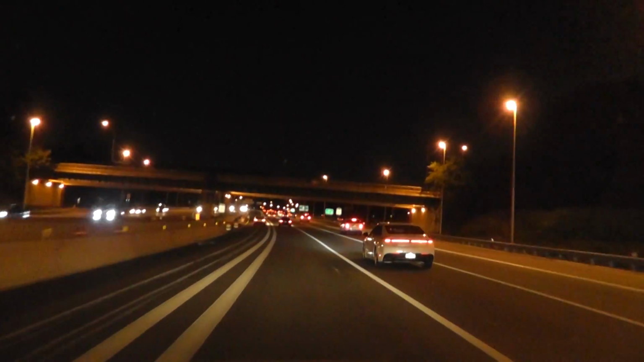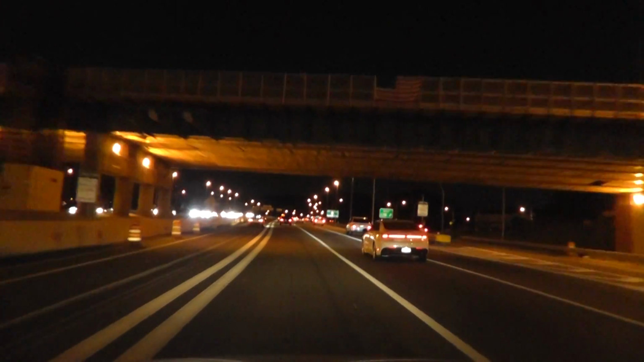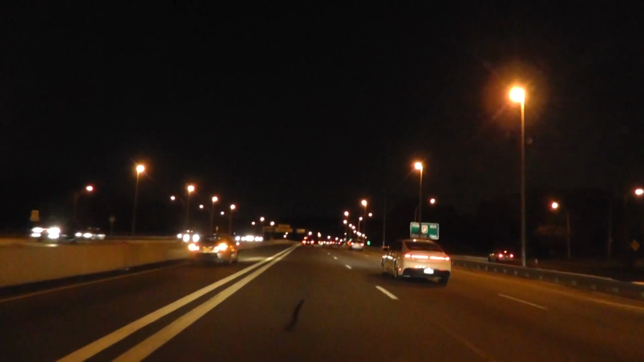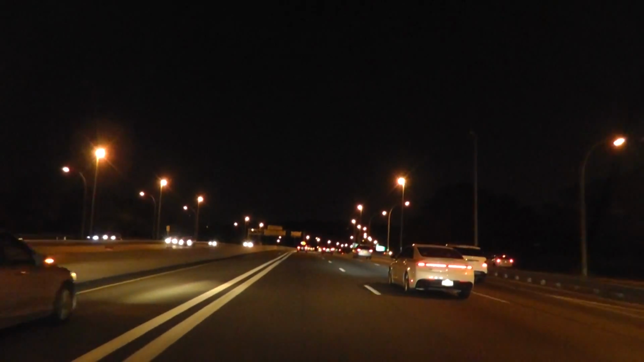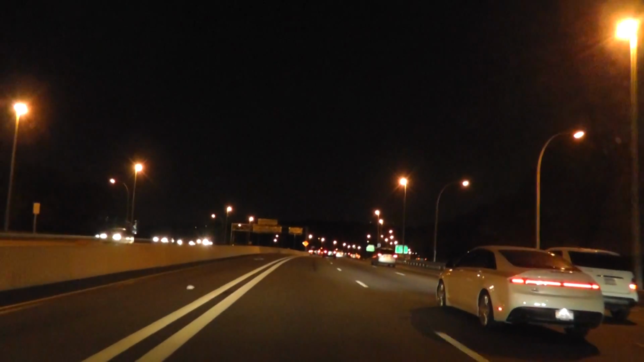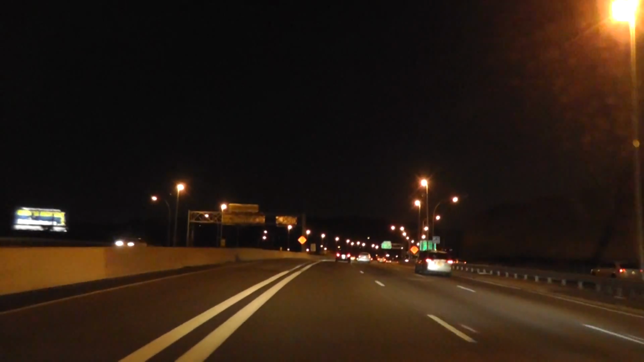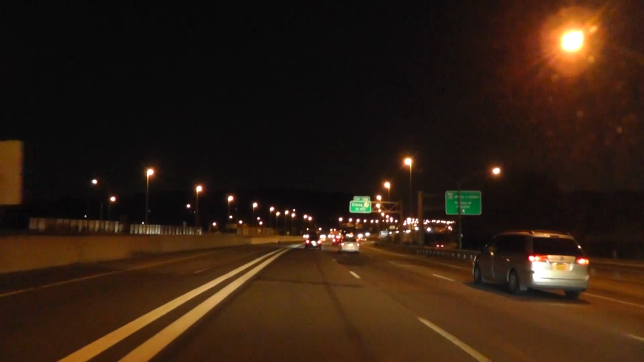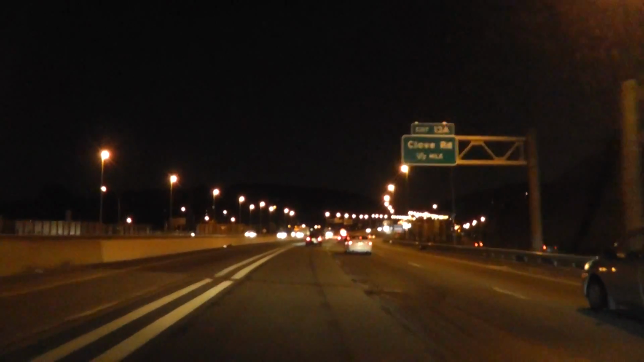and then I'll go to the next road. Actually, I don't even remember. Maybe the next road is still called Staten Island Expressway. Oh no, that's Route 440. So no, it's not Staten Island Expressway, the one that I'll be driving next after this. And you can see the traffic is moving very well.